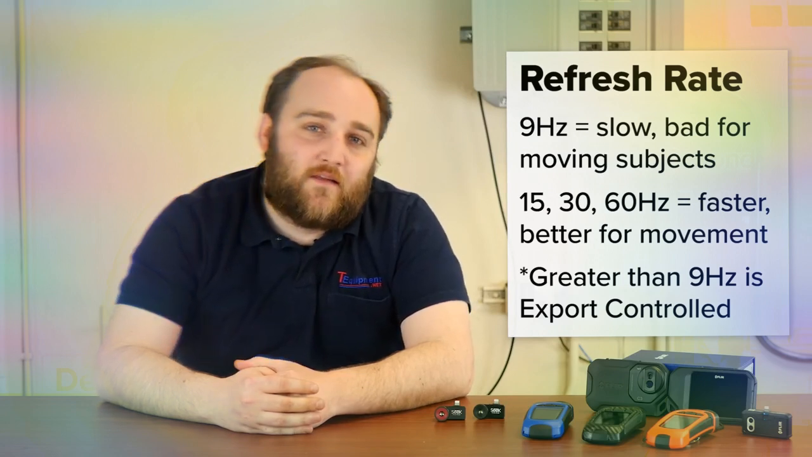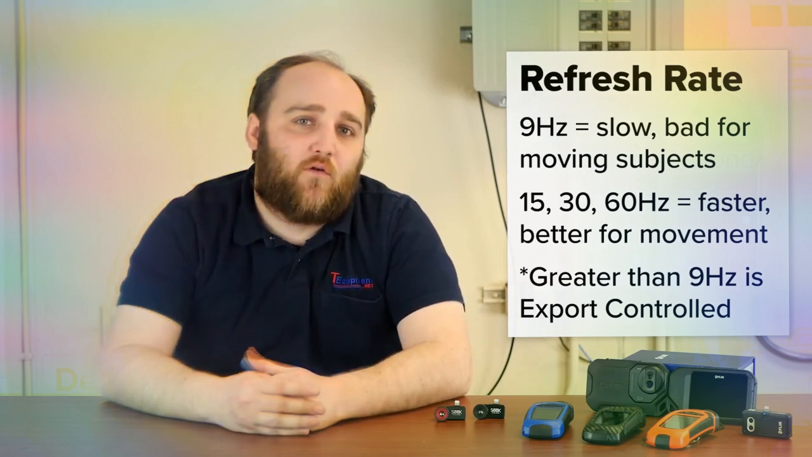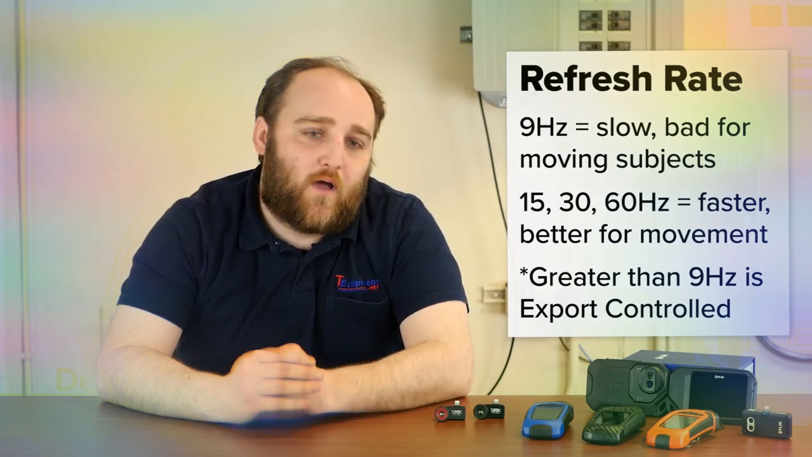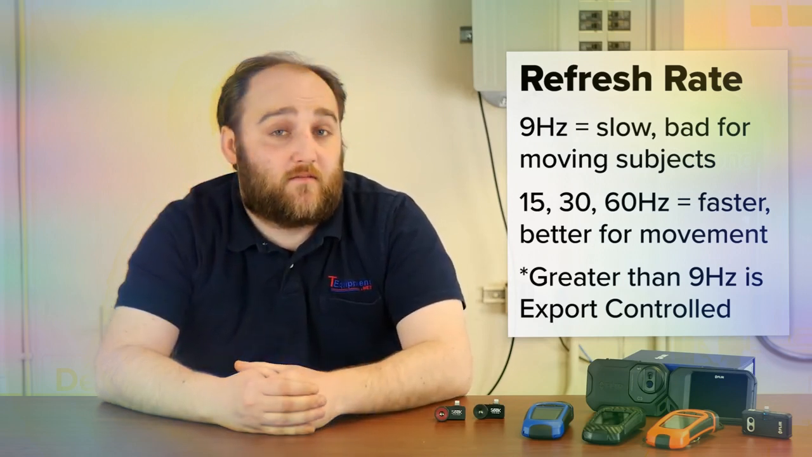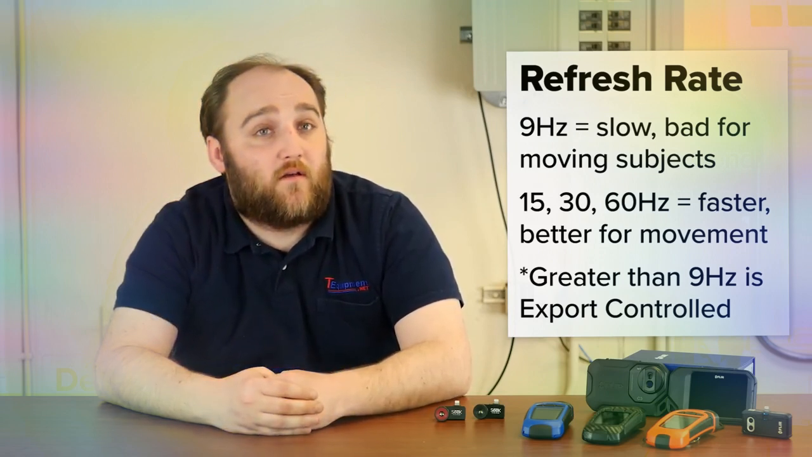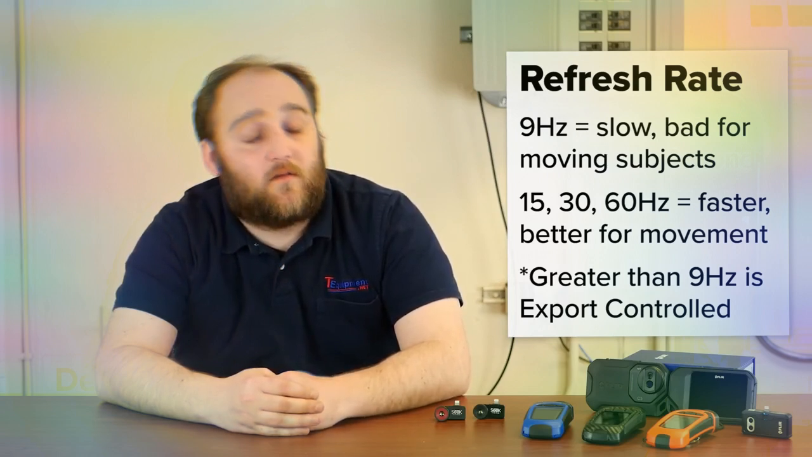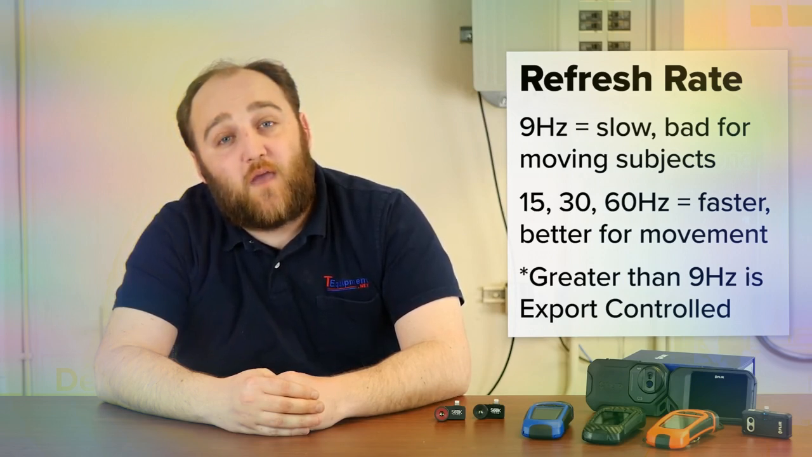Now, the reason 9 Hertz is where a lot of the cameras stop is because any camera over 9 Hertz is considered export controlled by the Commerce Department. So to take it out of the country, you would need a license. Well, this can be difficult to come by. So export compliant models of most thermal cameras are available in 9 Hertz variants. And if you have any other questions regarding refresh rate, please give us a call and we'd be happy to get you the best camera for your application.